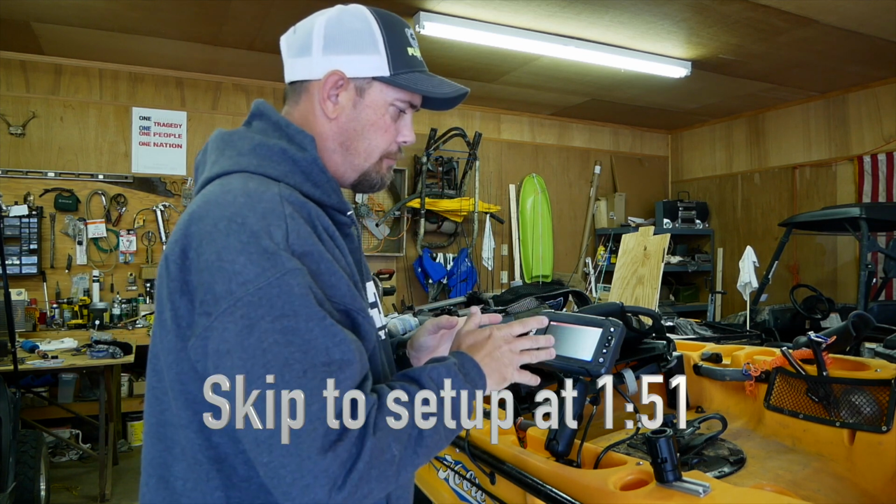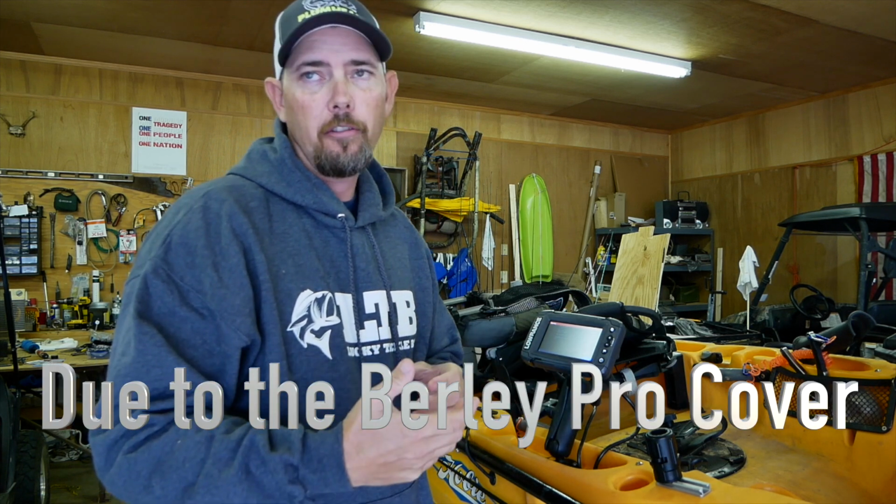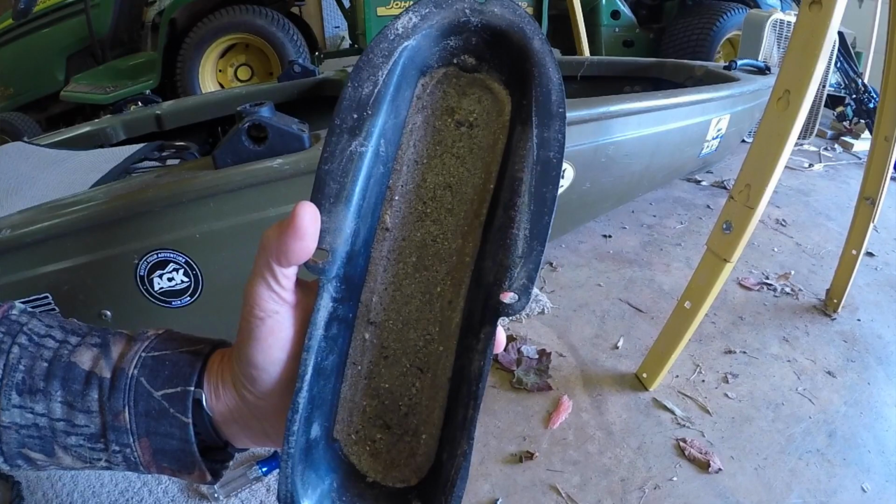Did a video, pushed out a video Saturday night where I had my Lowrance. I had to reset it, completely factory reset it. That cover has a little, like an inch and a half hole in the back of it. That little slot in the back just allowed sand to get a 1/8 inch to 1/4 inch layer of sand where it just would not read the bottom for my depth finder. I could not see the bottom, it just showed infinity.